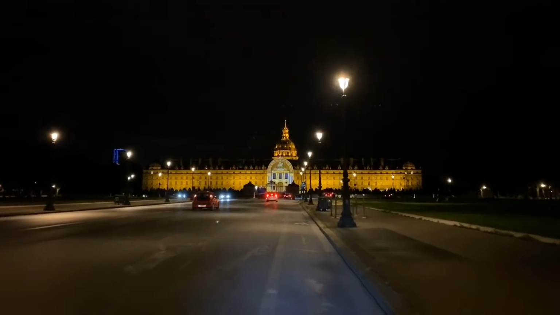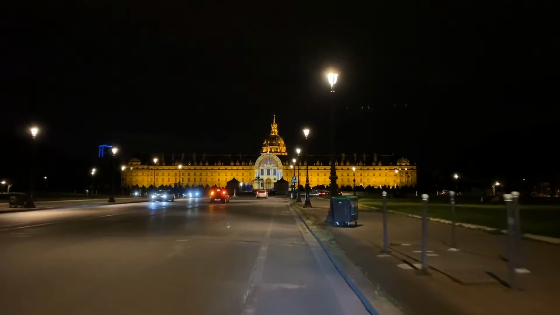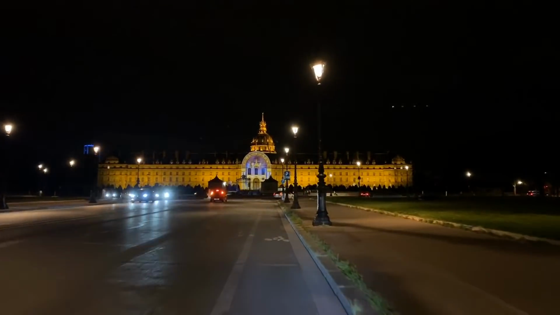Ooh, I tell you, it's quite a long lead up just to get to this building. I guess it makes you really appreciate it once you finally make it.